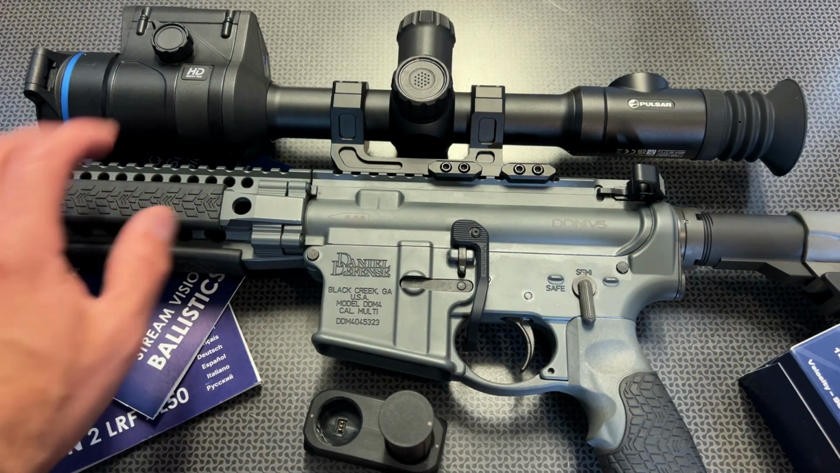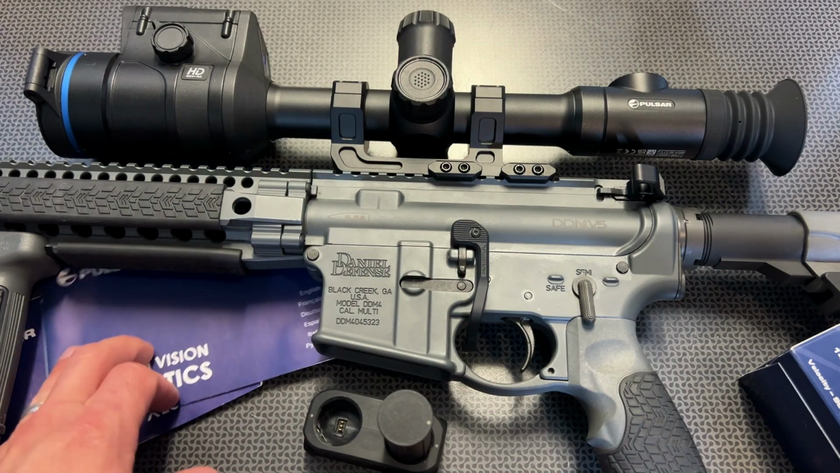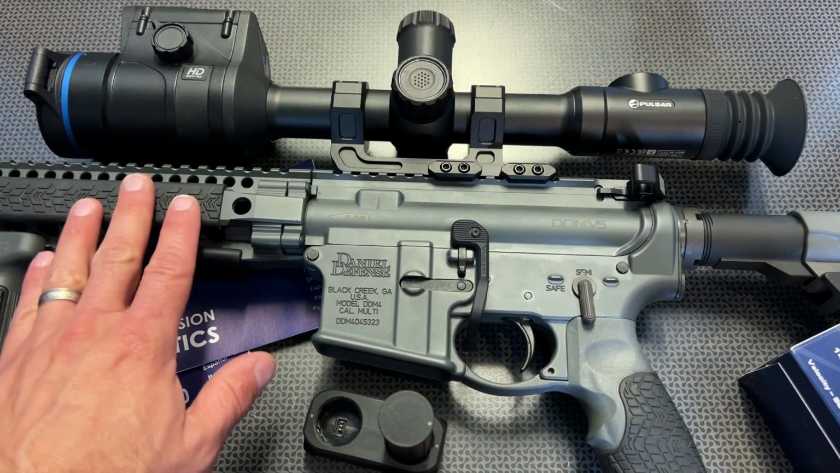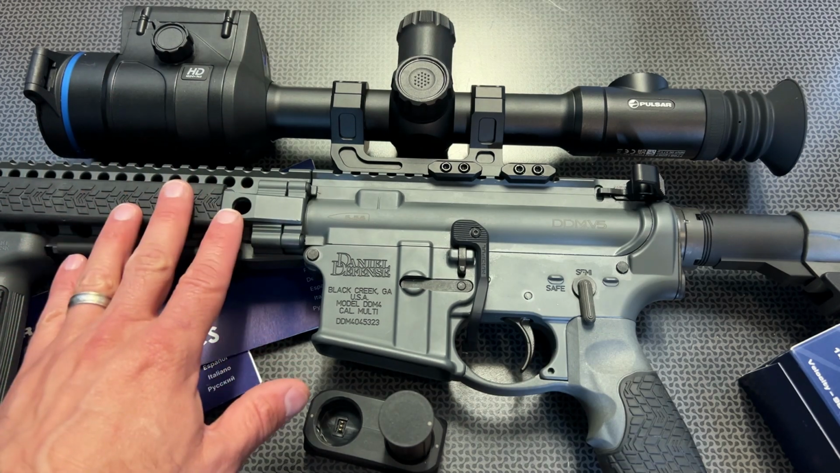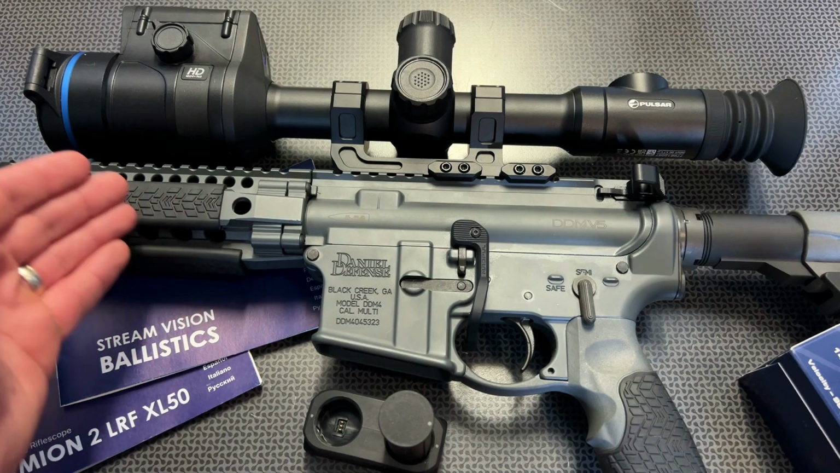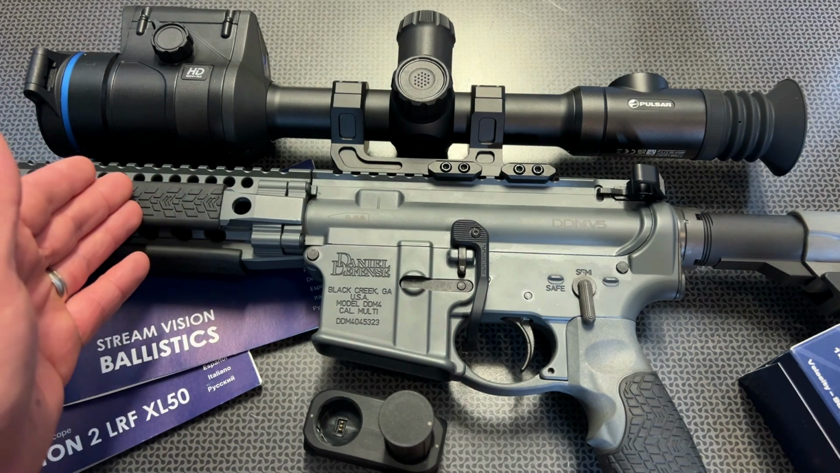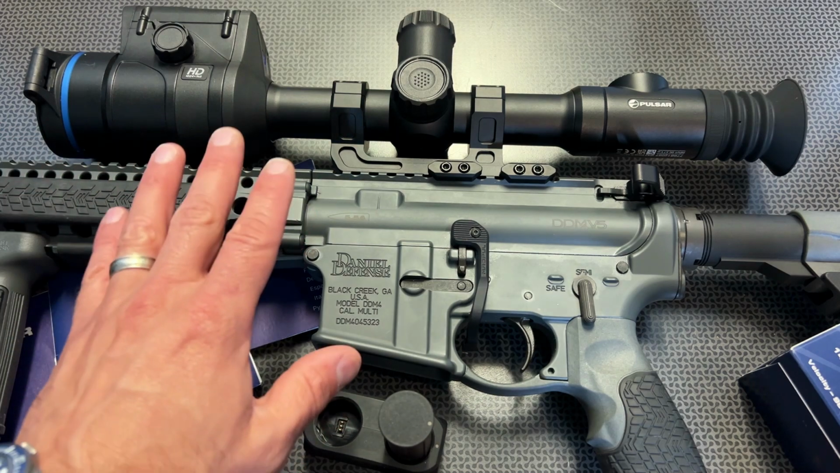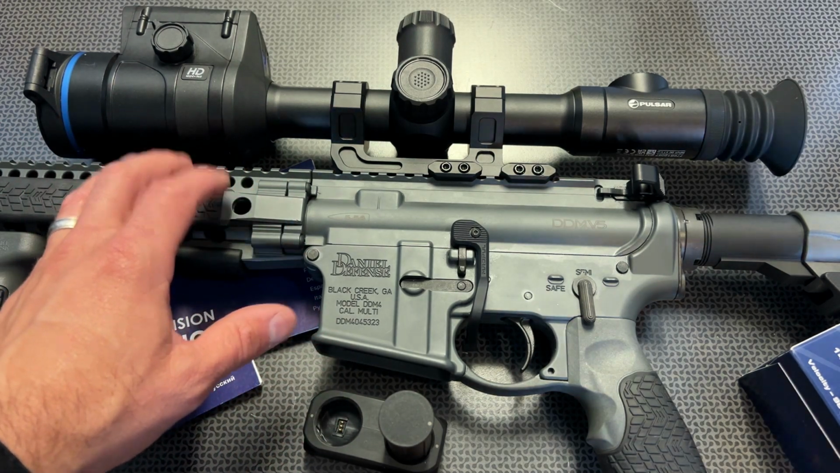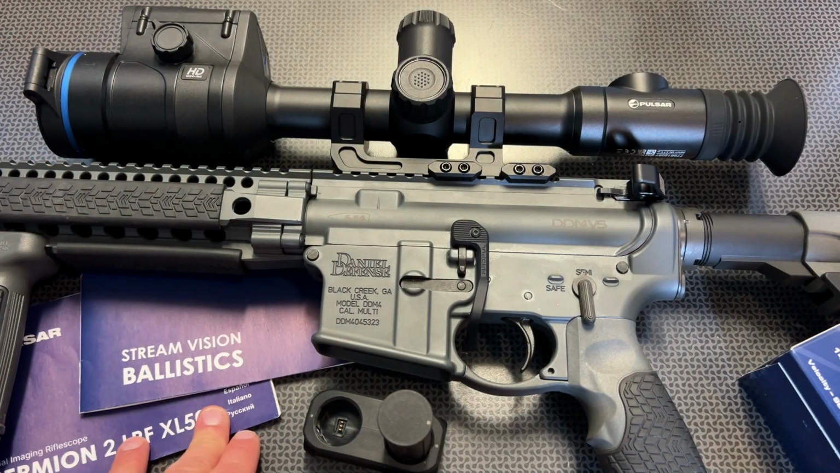On top of that, it can calculate the bullet drop compensation once you add the ballistic data through your Stream Vision's ballistic app, and it gives you a projected aiming point for the drop of your round. Now, I haven't done this yet because honestly, the farthest I can shoot is about 200 yards, and for 5.56, it's not really worth calculating that drop because I sight everything in at 100 yards. You're about plus or minus 2 inches at a distance. And I feel like that's good for most hunting applications that I'm doing.